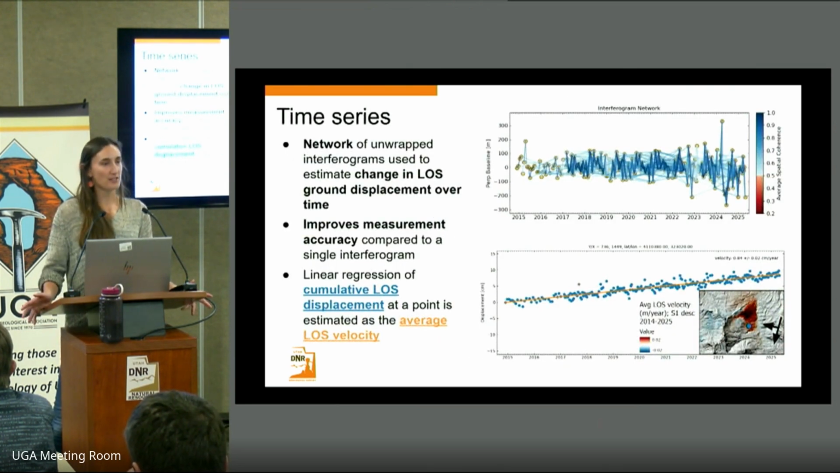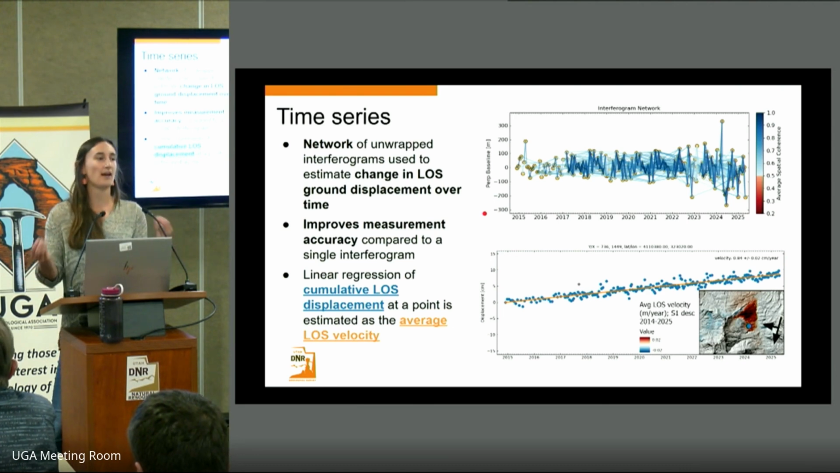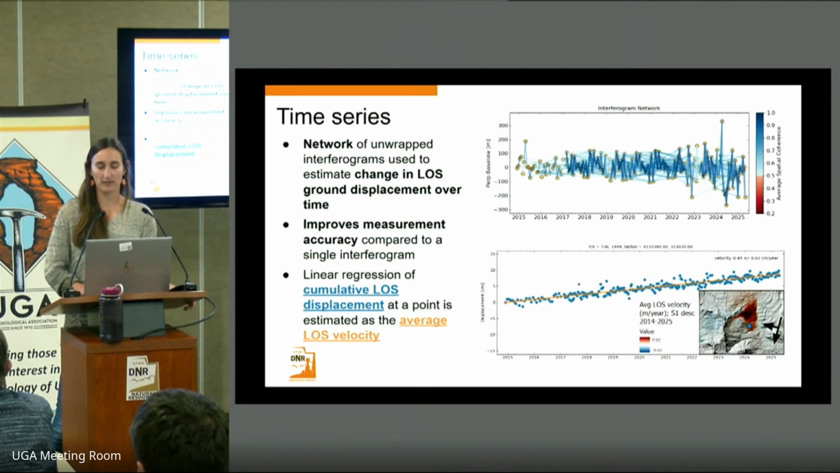Once we have these unwrapped interferograms, we can produce a network of interferograms and find the cumulative line of sight displacement between any 2 dates. The top figure here shows all the different interferometric pairs that we're using. And when we have many of these different pairs, it can help improve the measurement accuracy compared to a single interferogram by finding the signal that is consistent between pairs that are spanning similar time frames. The plot on the bottom is the time series that we obtain when we do an inversion of this network and find the cumulative displacement at any point on our